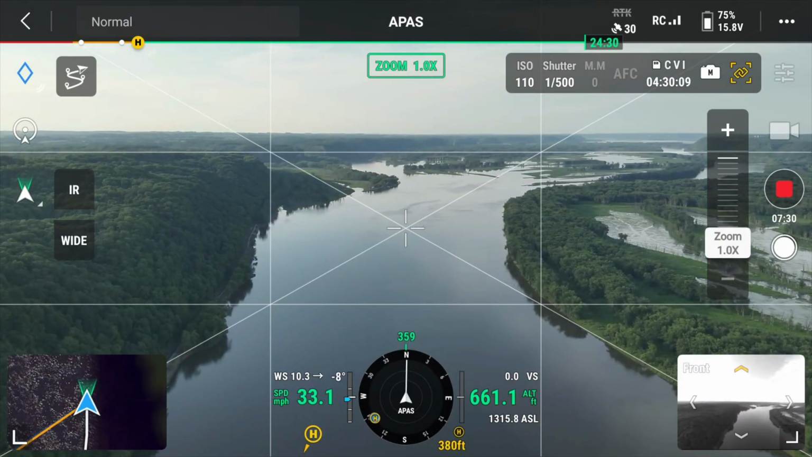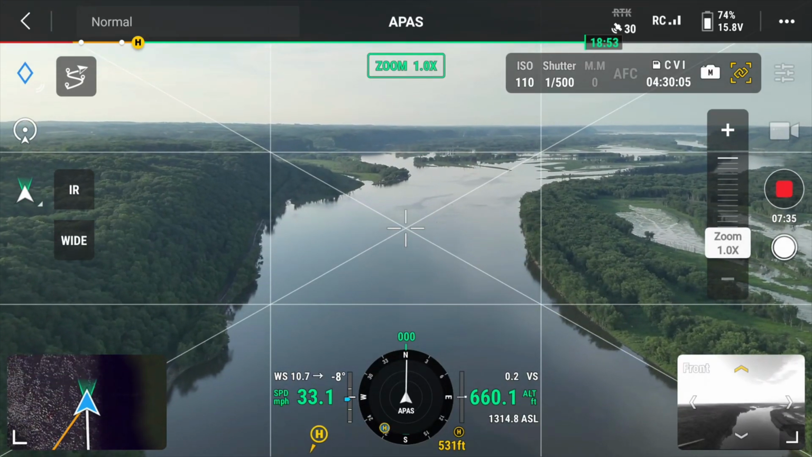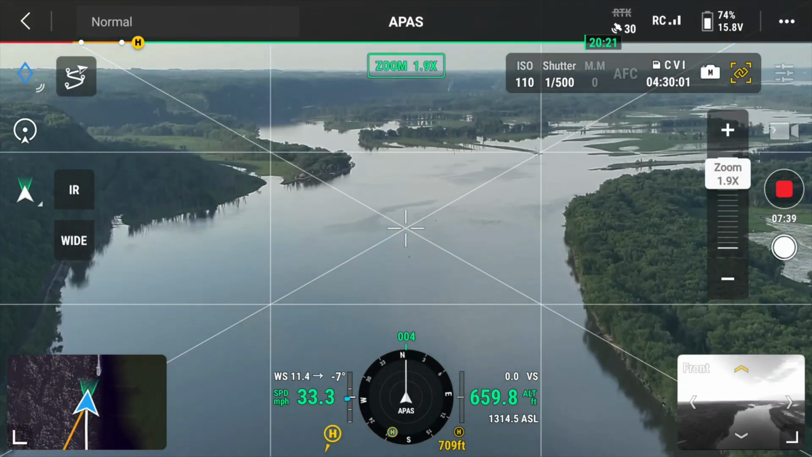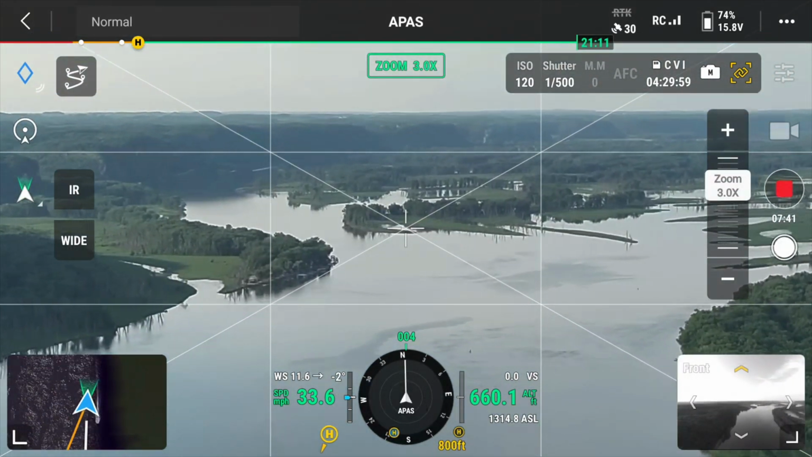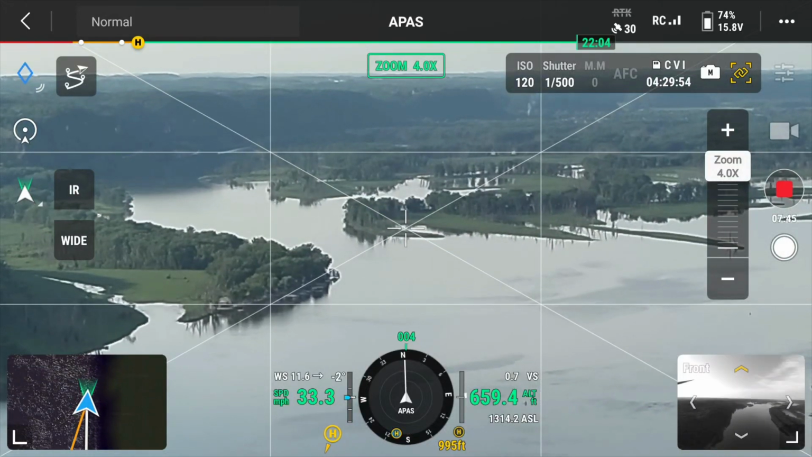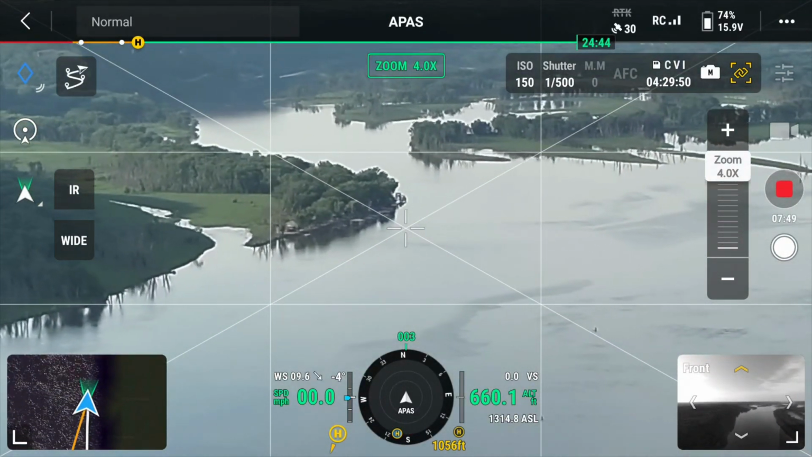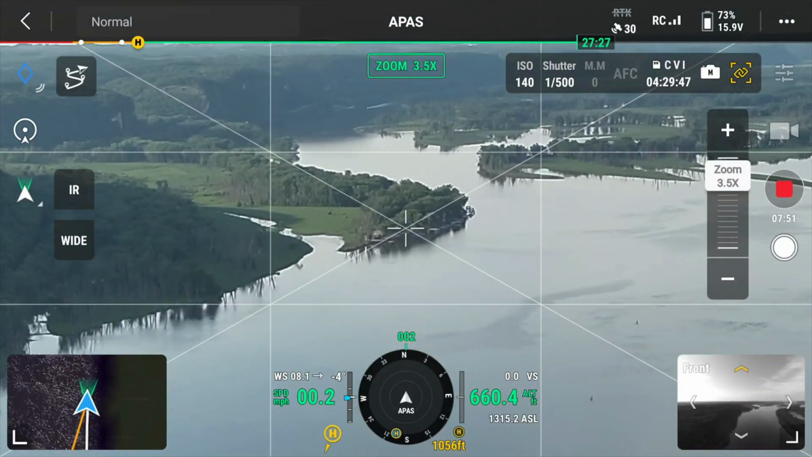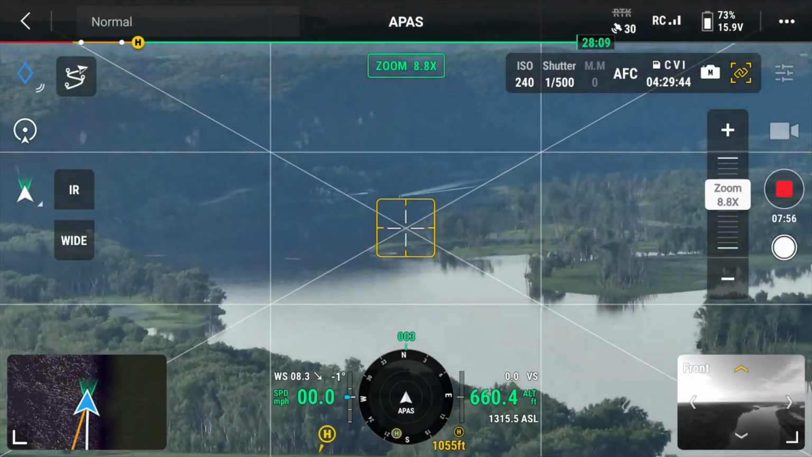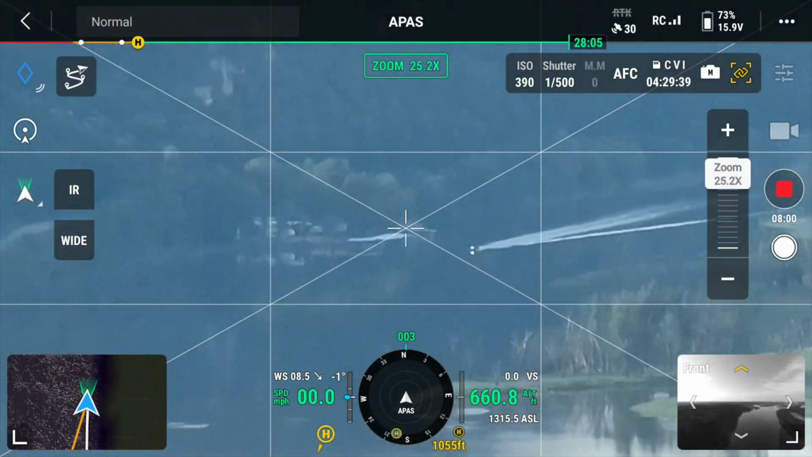We're going to zoom in. I'm actually traveling 33 mile an hour with the drone towards Harpers Ferry as well. And here you can see I'm zooming in, and there's the boat. You can kind of just barely see it. It's almost like a jet trail. There, I'm just going to spot it. Right there it is. So the boat is in sight. Enjoy the video.